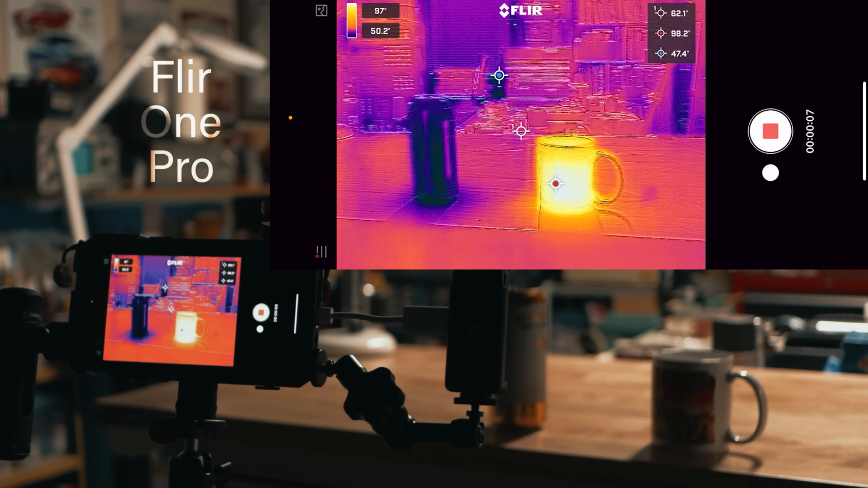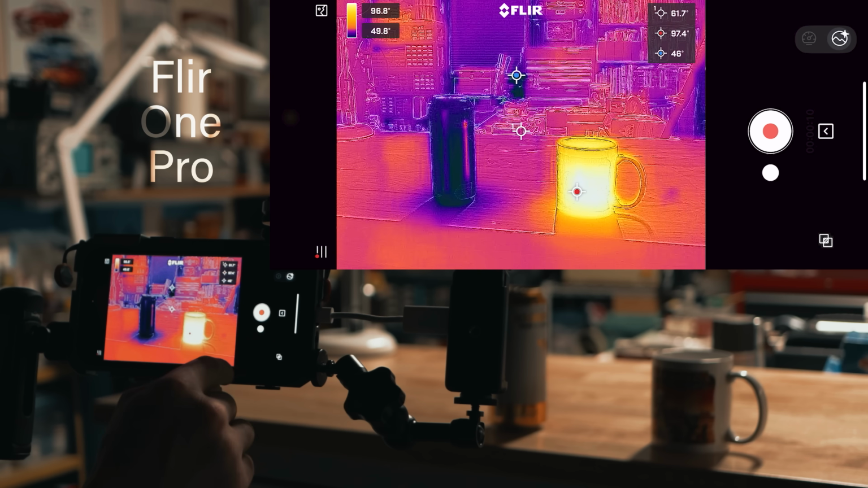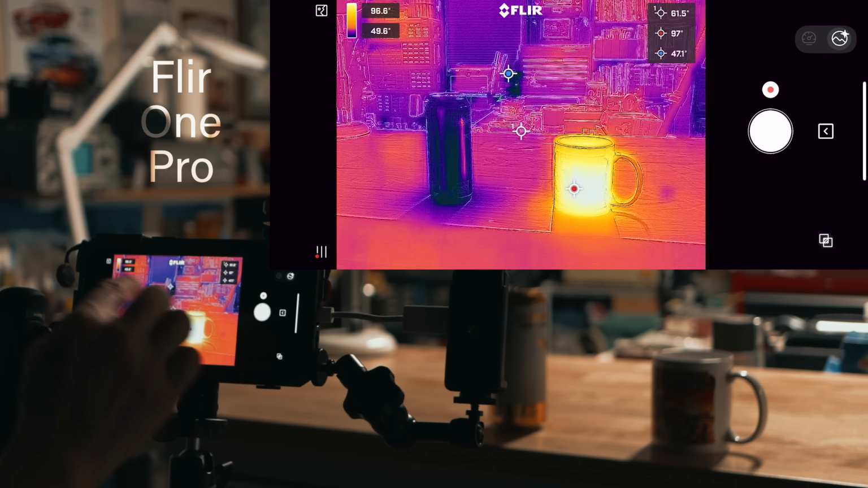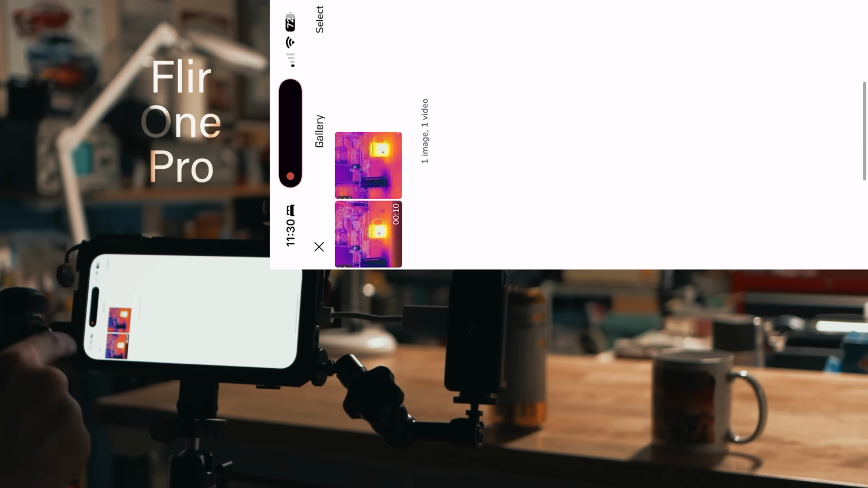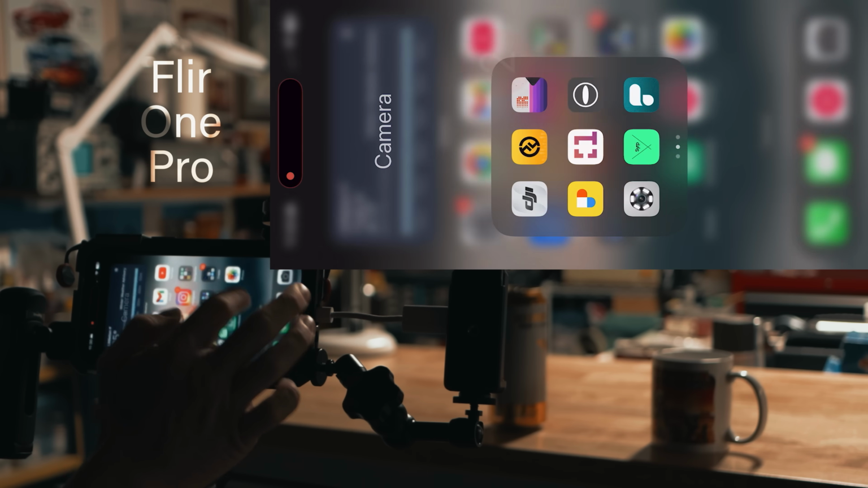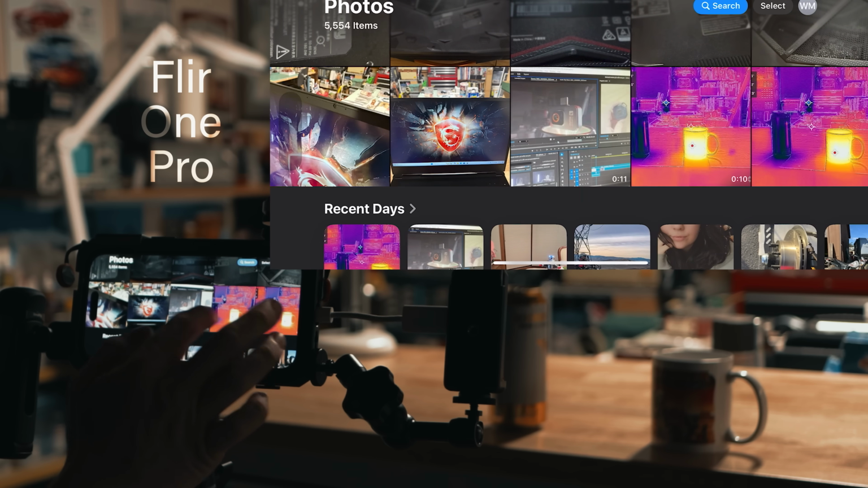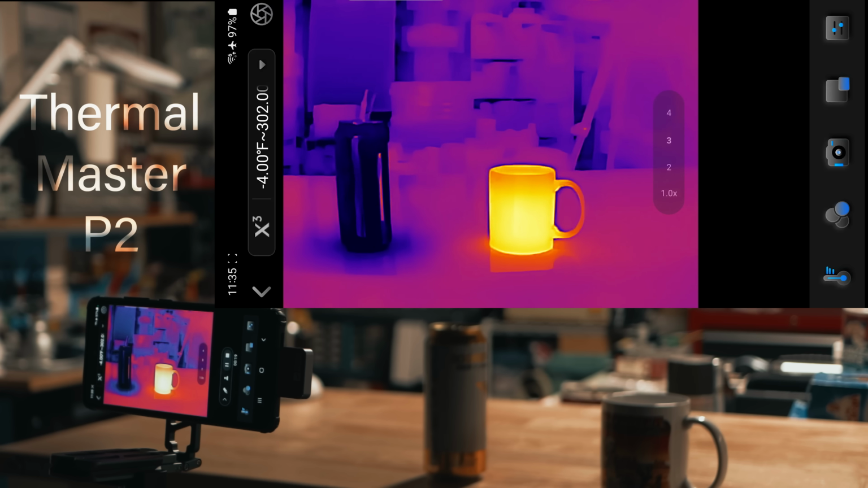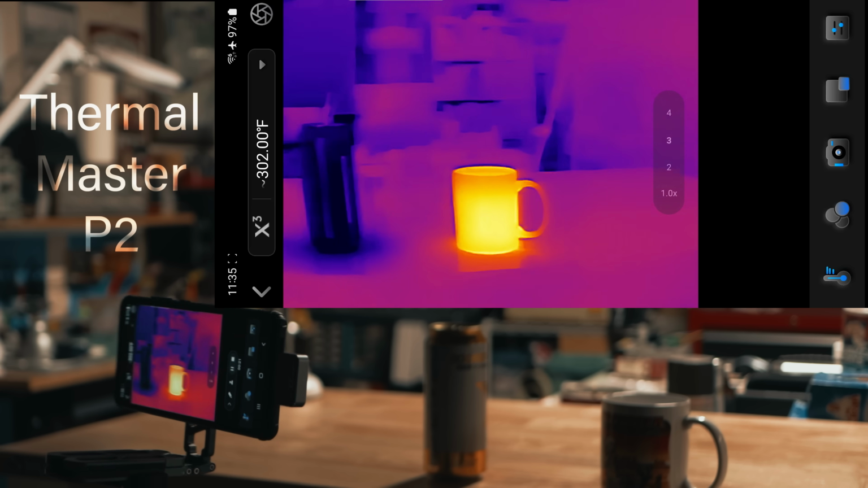Could definitely tell the frame rate on the Flir One Pro is not the best. And then also we can snap some photos. And then the upper left-hand side is where the images and videos go. And I believe also they go to your photos as well. That's about all the settings on the Flir One Pro app. All right, now let's compare that to the P2.